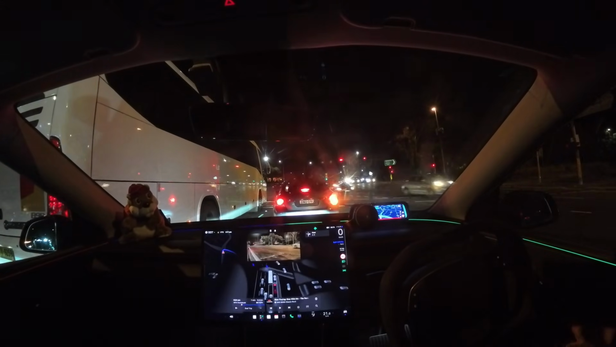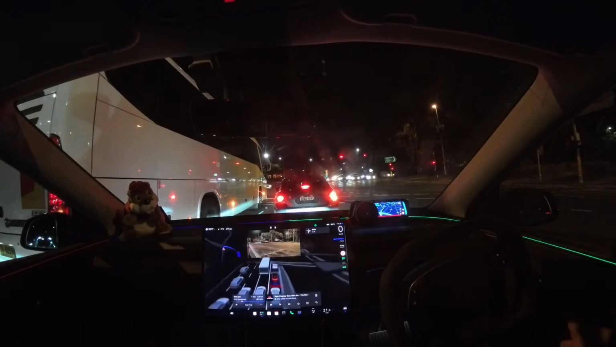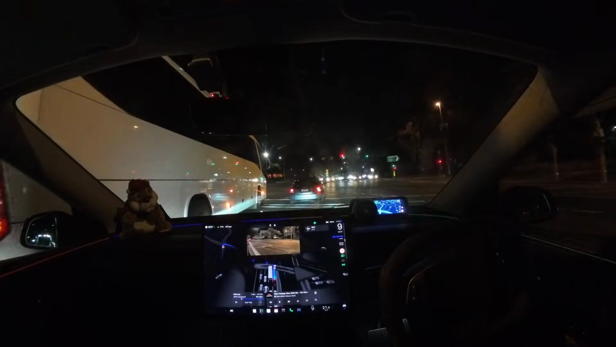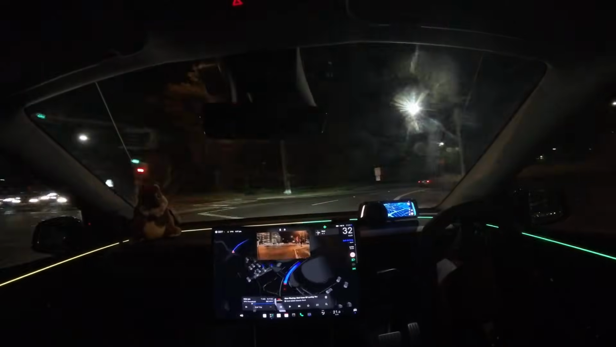But experiencing it here now with V14, I'm trying to stop myself from referring to the previous V13 FSD software. Yeah, so as I was saying, with V14, the lane changes are much quicker and feel way better.